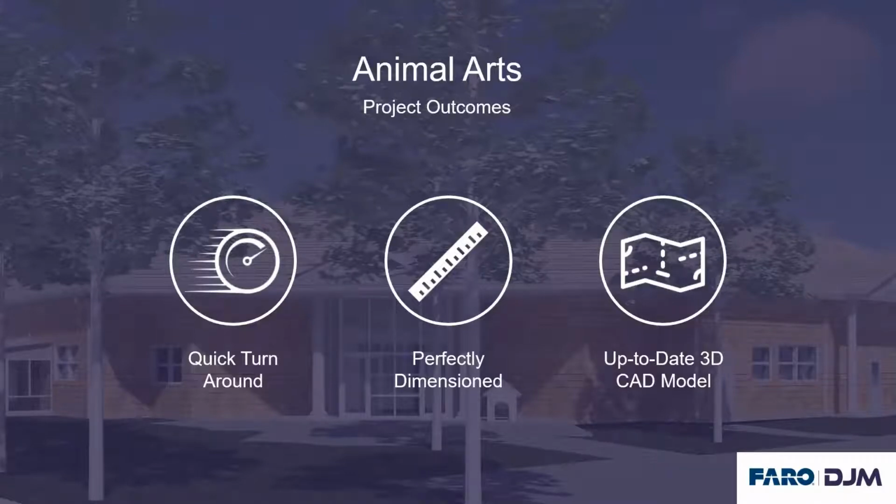I do, though, wish that we had been able to scan the little guinea pigs and dogs and cats, because that would have been pretty funny. But as far as the building itself, it is absolutely perfect.